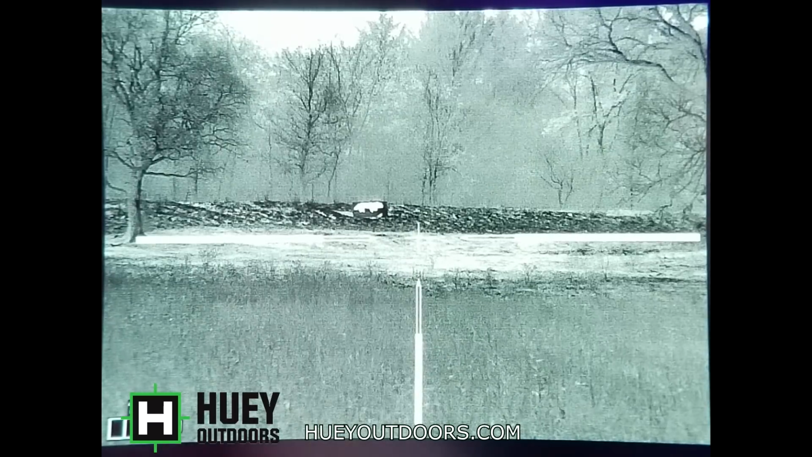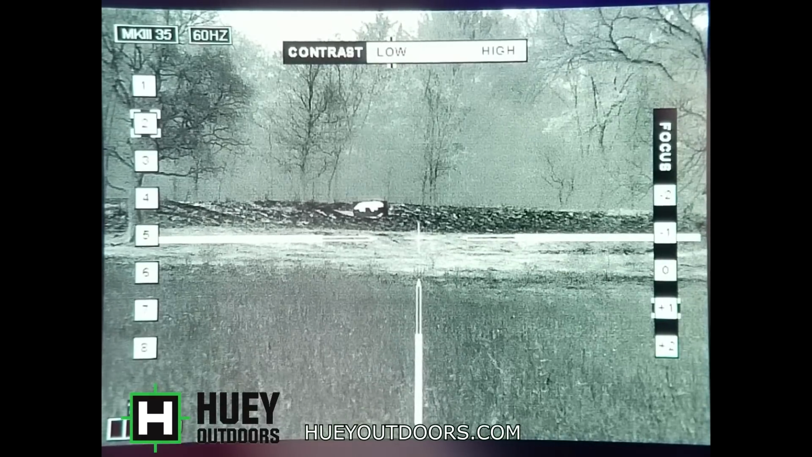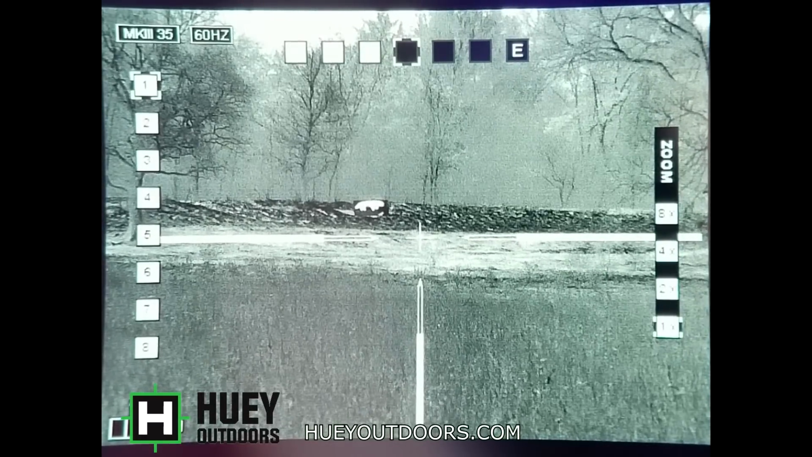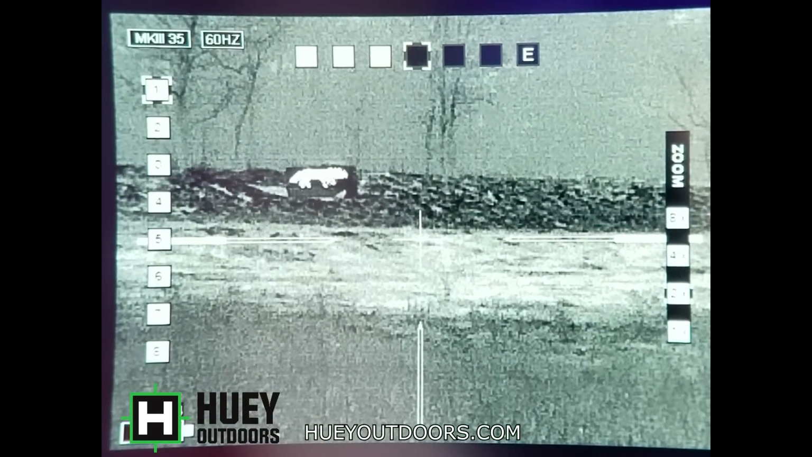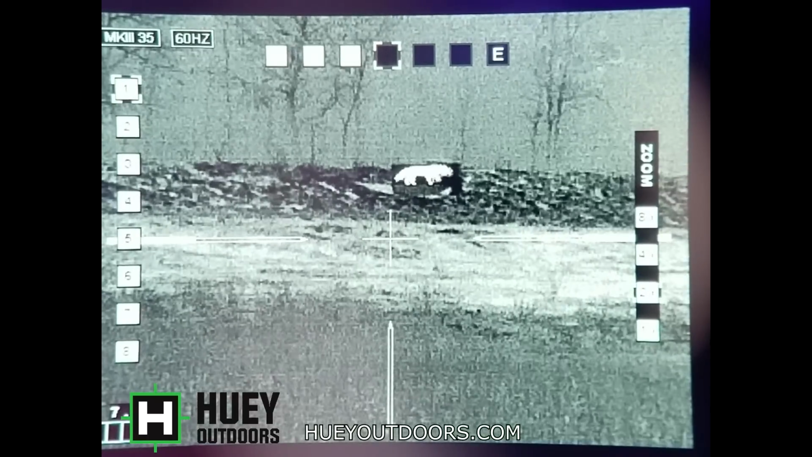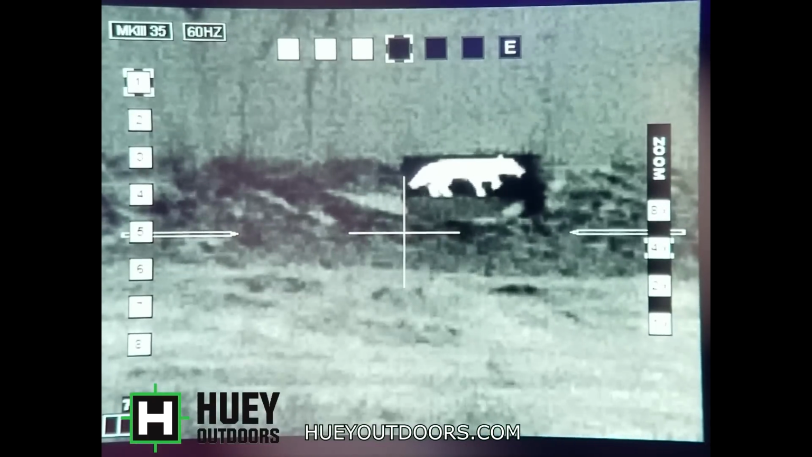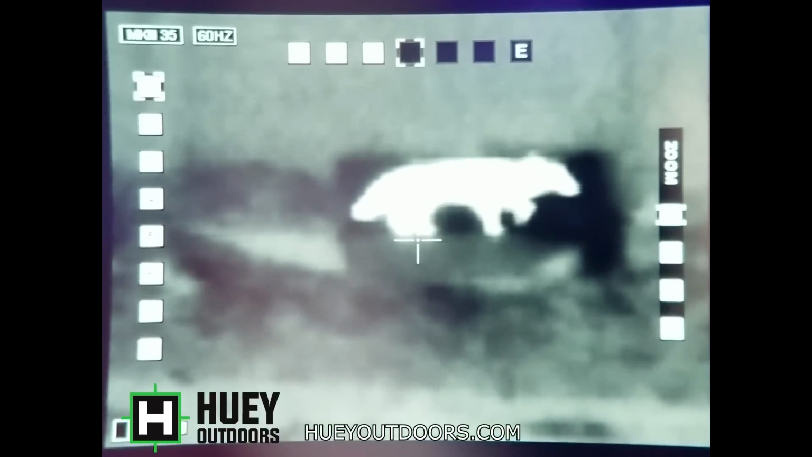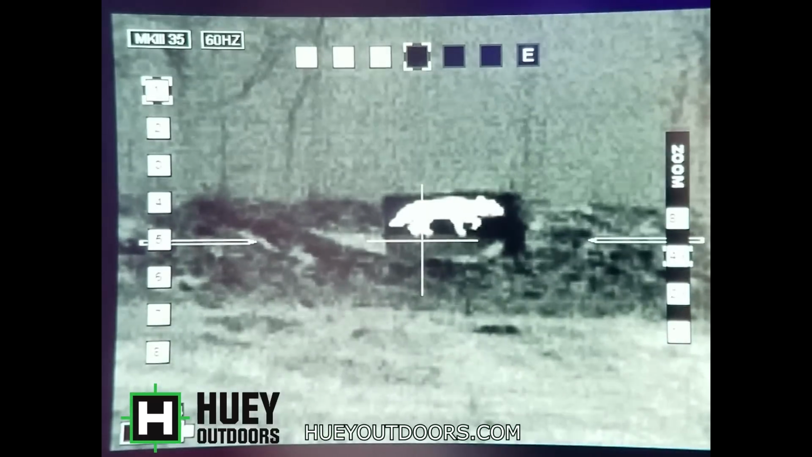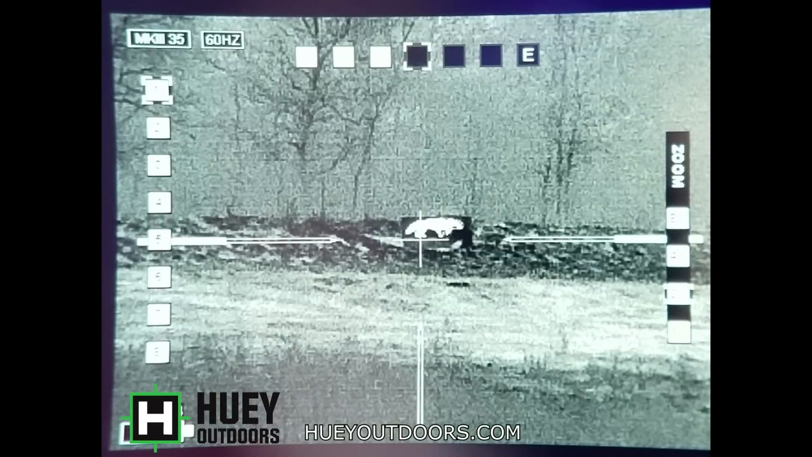Fortunately, we have some good cloud cover here, and the screen isn't getting washed out as much. There's a little bit of it right there. Alright, we're going to zoom in here. There's 2 digital X. Every time you zoom in, you cut your resolution in half. There's 4X. And there's 8x. Very easy, no problem to take that shot. Again, 100-yard Coyote target.